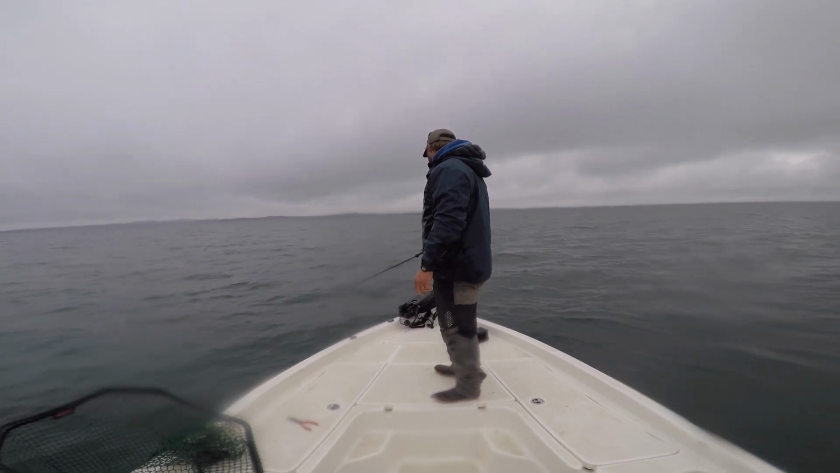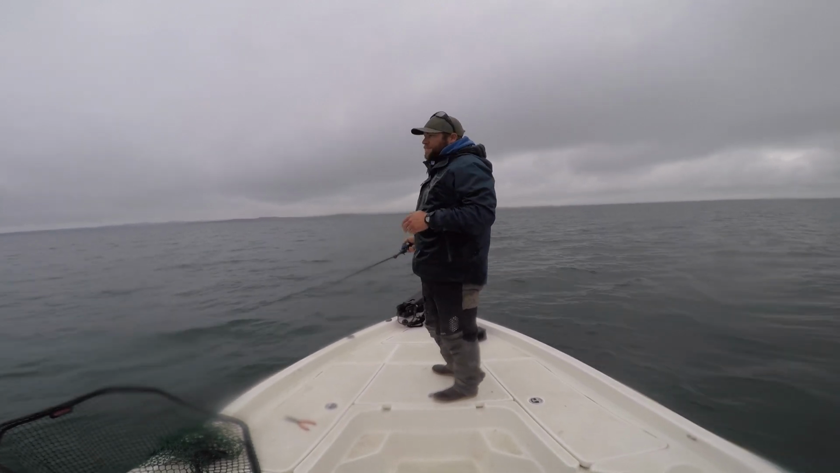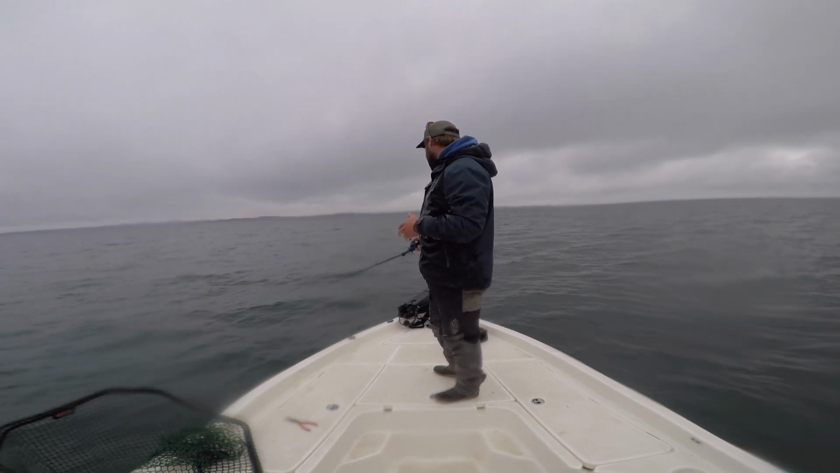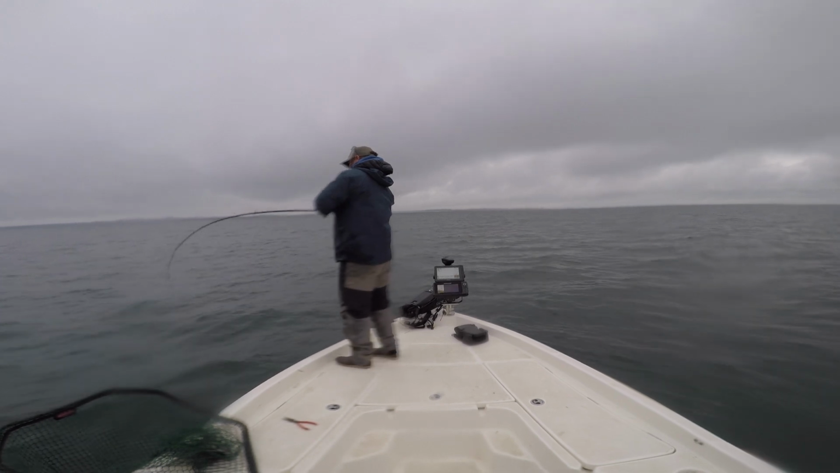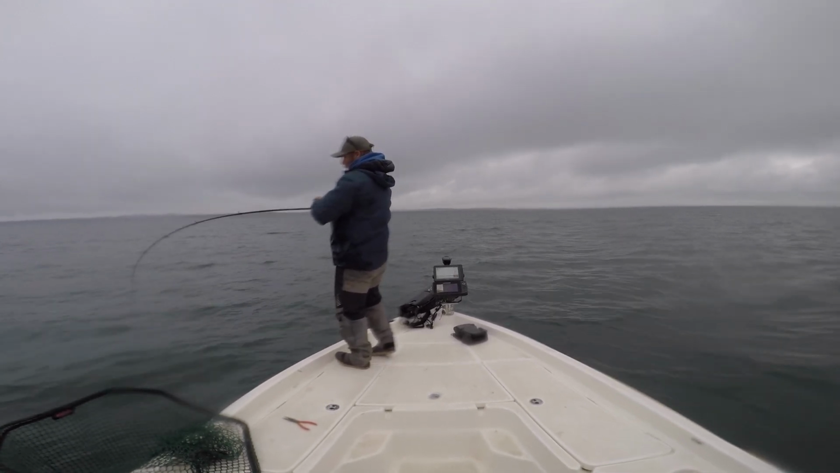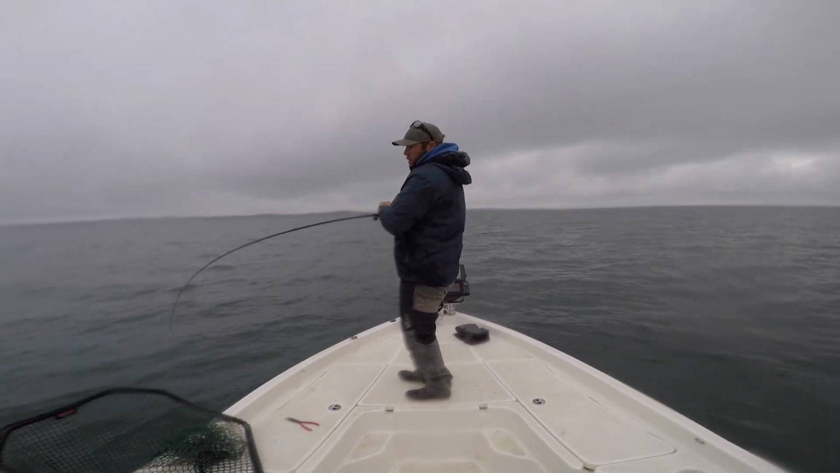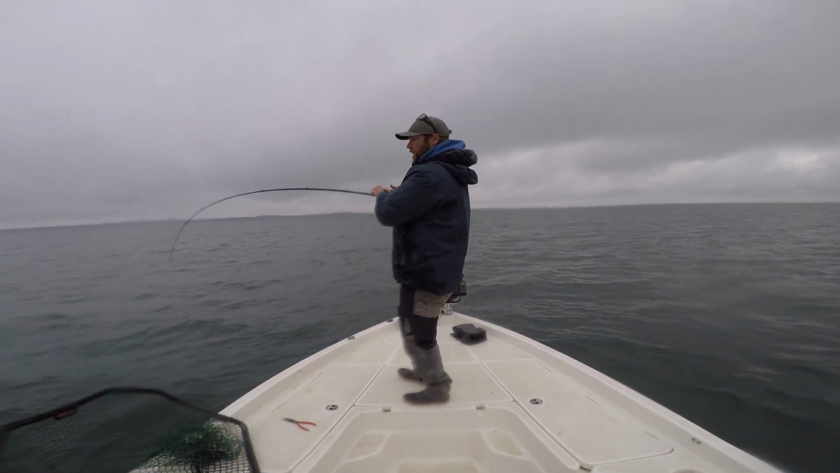There's one up way high right now. That's the sick thing about this time of year. They can be shallower, they could be deeper, but these 60 to 100 foot spots are kind of the sweet spots. I got one. And the fun thing is they utilize the whole water column, and they'll chase you all the way up and eat, like literally you can watch them eat. It's sick.